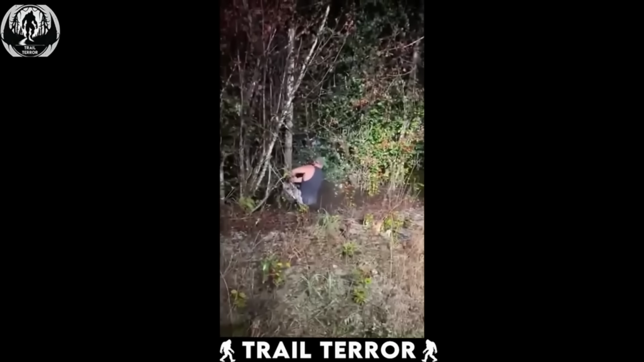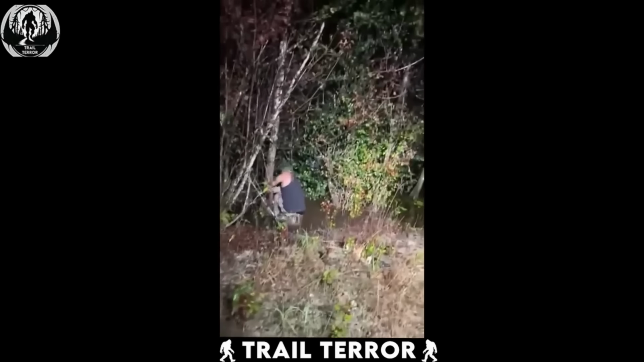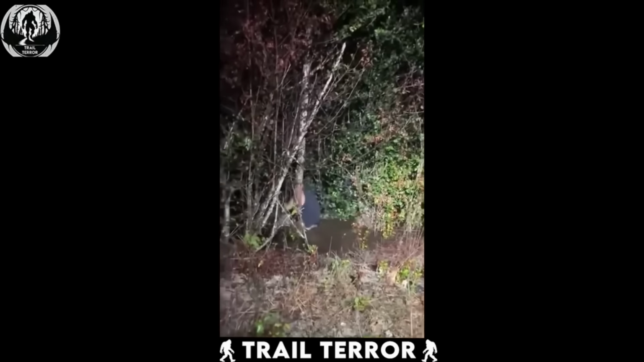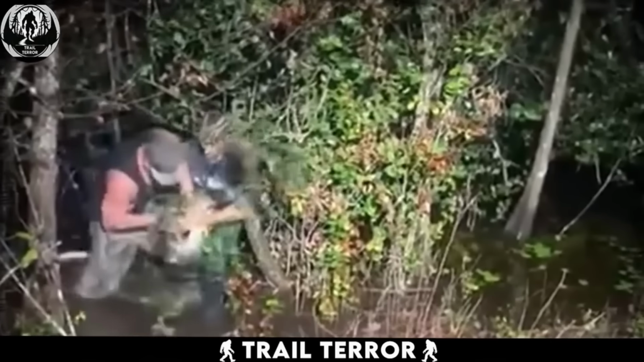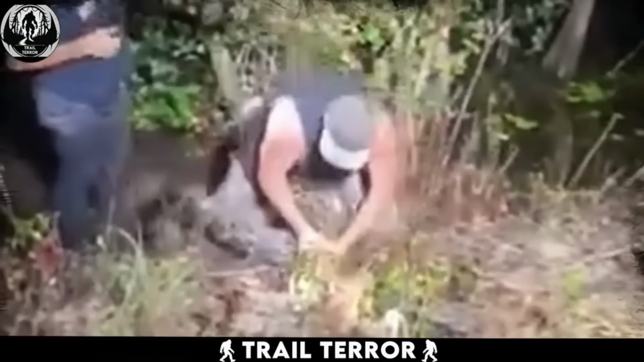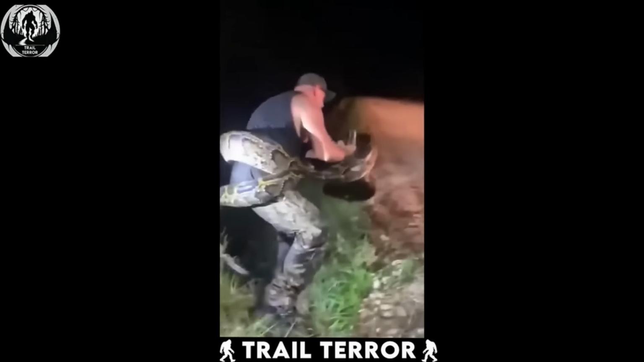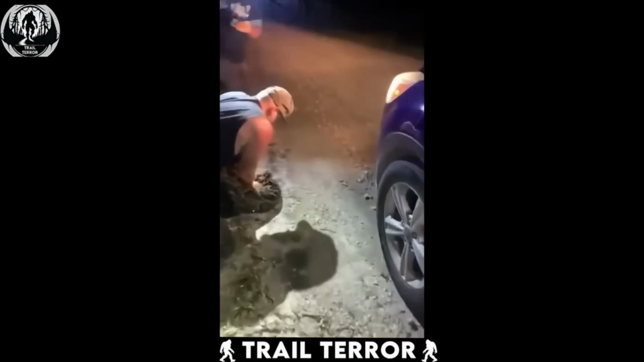In this gripping footage from the Everglades, we see a group of snake hunters demonstrating their extraordinary skills by capturing a python. With fearless precision, they seize the python from the river and drag it onto the ground using nothing but their bare hands. The python, a massive Burmese specimen, puts up a fierce struggle, attempting to coil around one of the hunters.